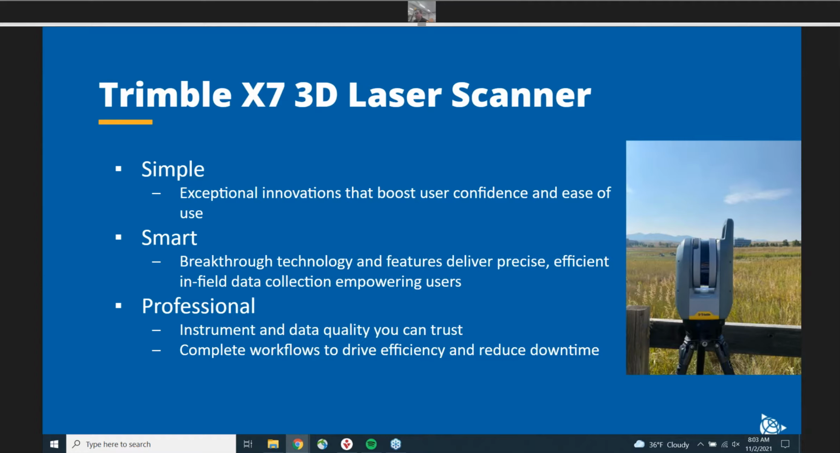And then professional: we trust the quality of this scanner. It has IP55 and a 2-year warranty, which only the SX12 and the X7 have in the industry. And we really do trust the quality of the instrument that we are putting out.